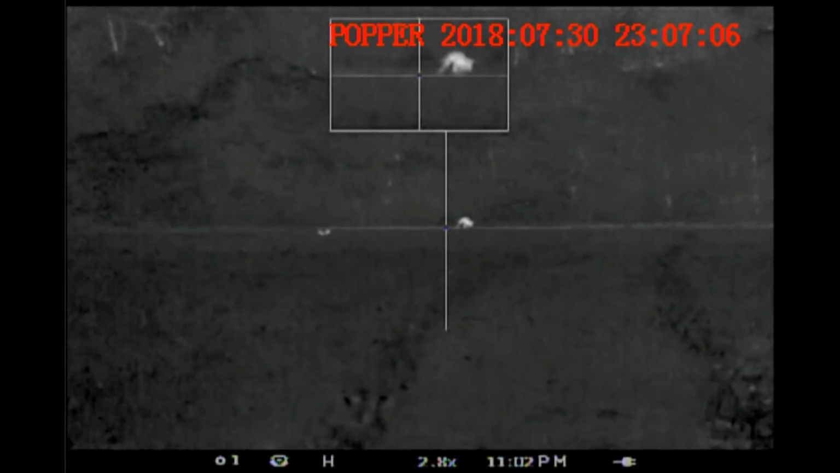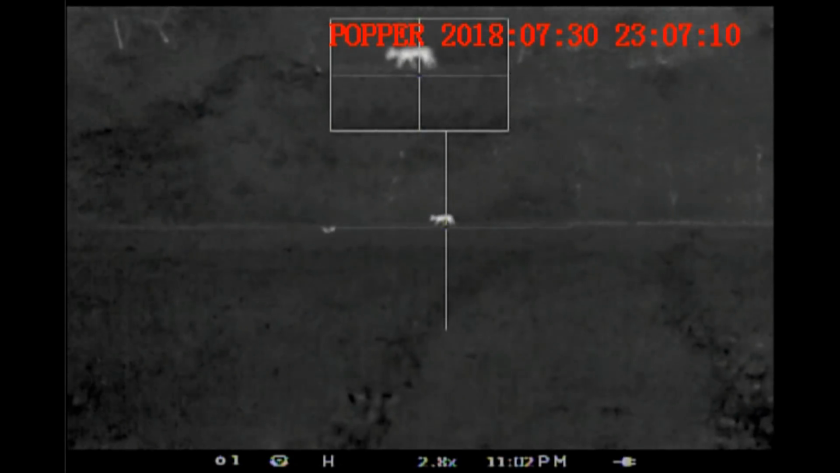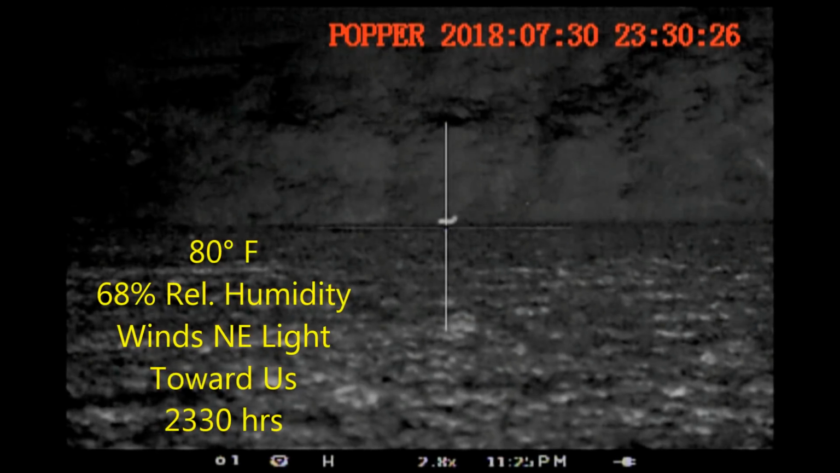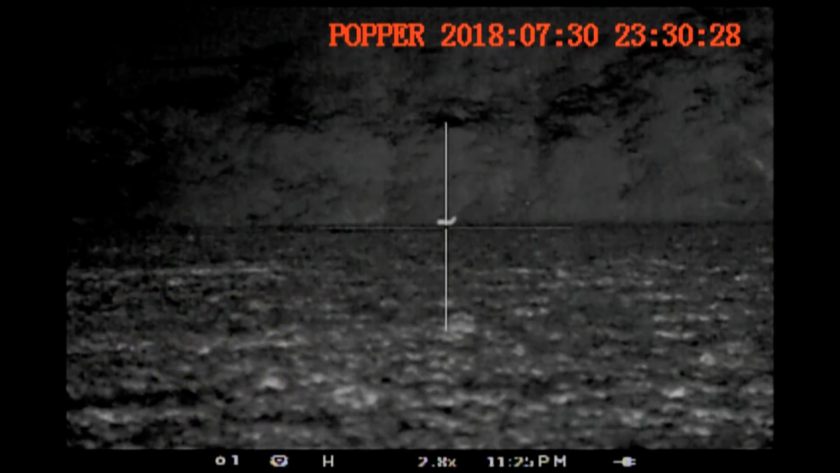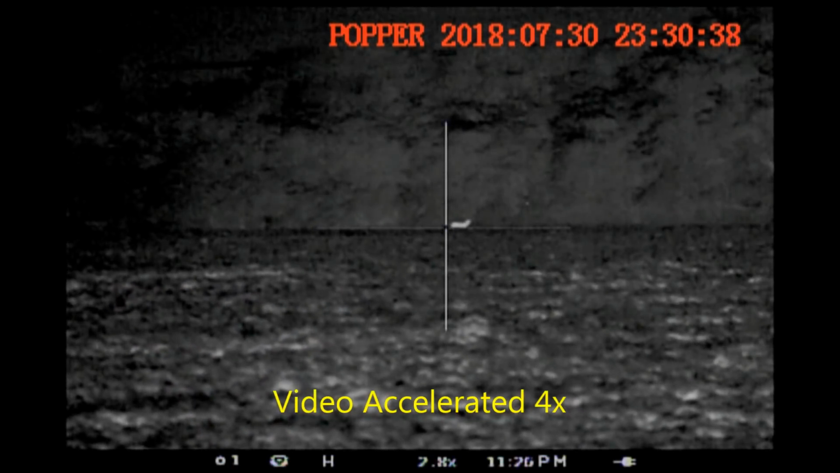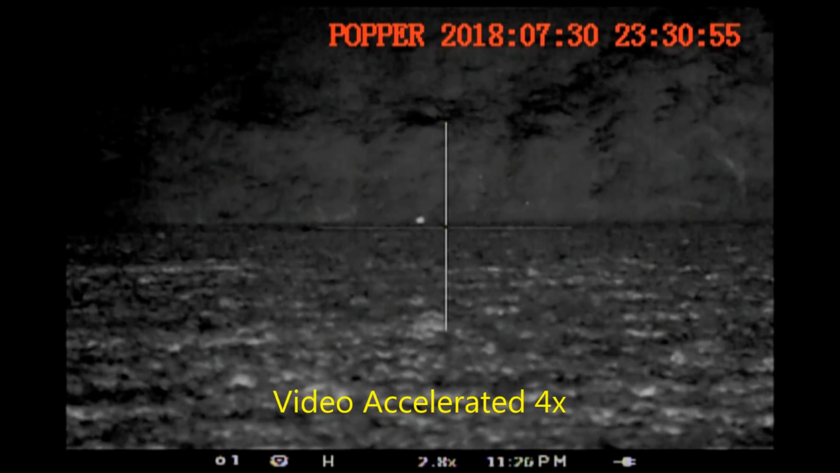Now at this point in time, it's actually very dark outside. The moon's just coming up over the horizon, and despite being a full moon, it is hard to see anything without any sort of night optical device. So this coyote continues down into the field where I am. Ben comes on down. We get the electronic caller going, trying to call this coyote in, and it's still not interested. So here I've sped up the video as we watch the coyote go about its business.